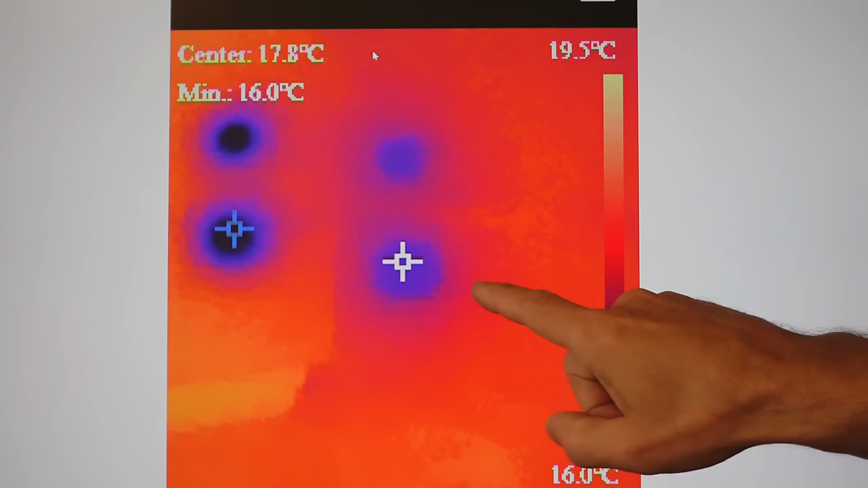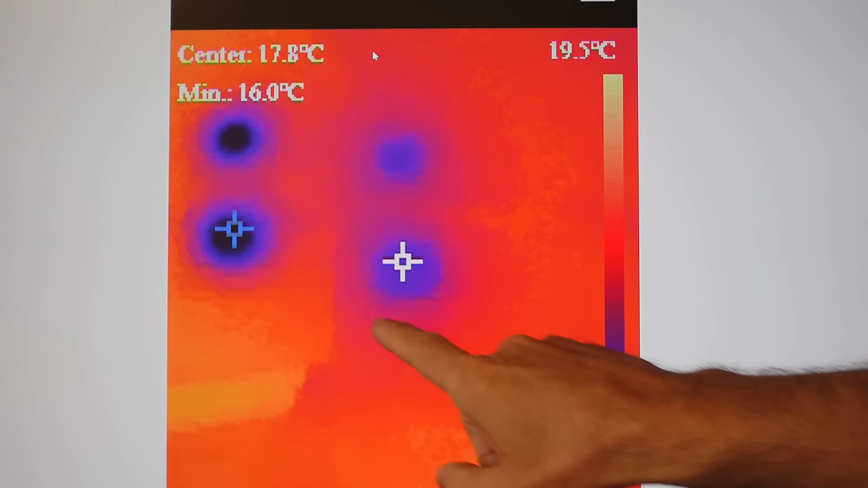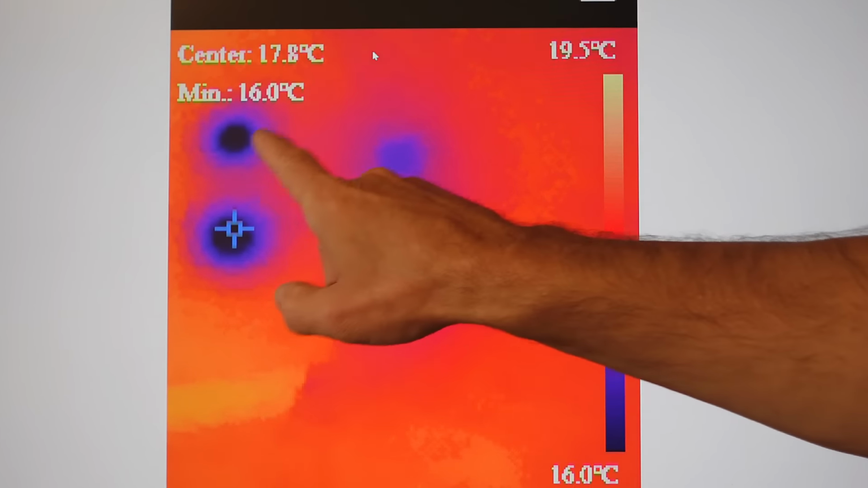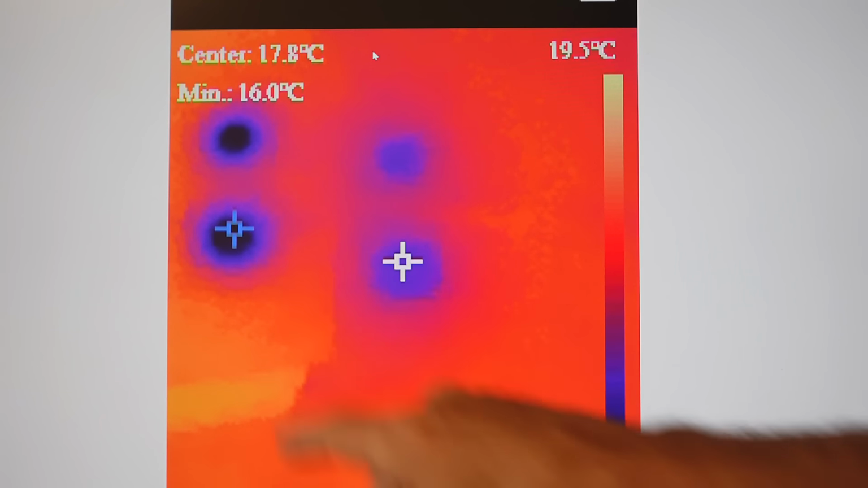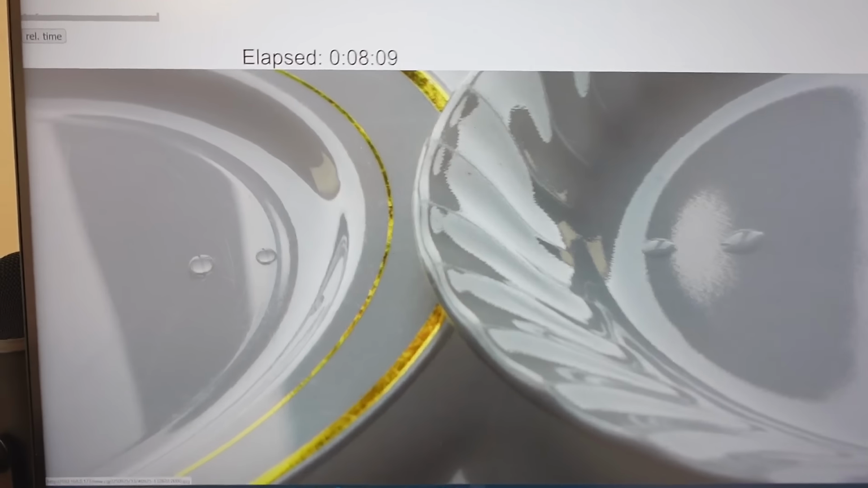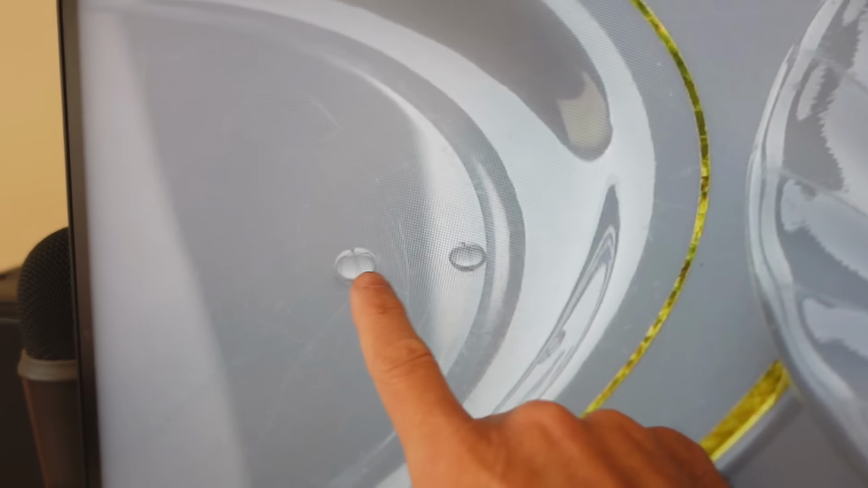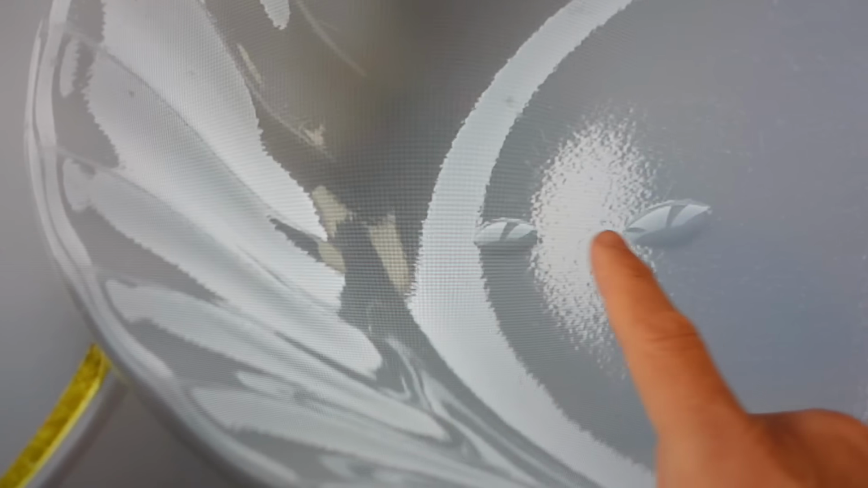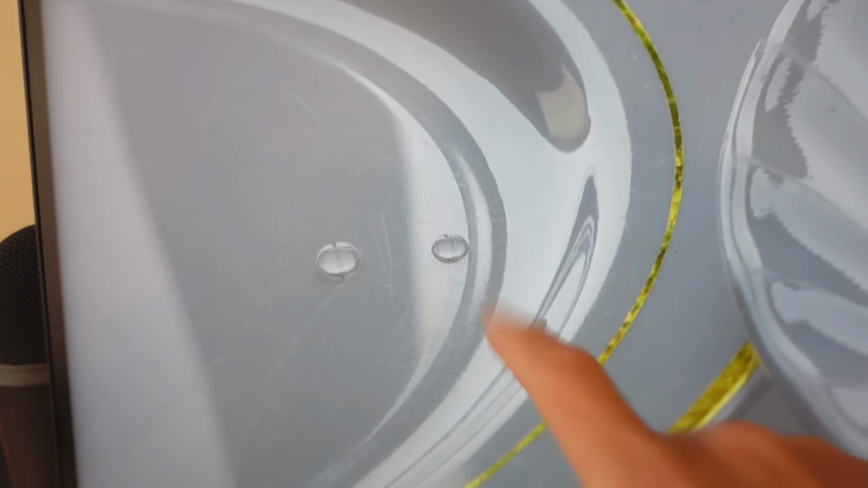And you can even see on here the area around the drops on the ceramic dish are cooler because heat is conducted to the drop, whereas on the plastic, the temperature gradient is much steeper. But there's more to it than that because on the plastic dish, the drops kind of form a bead, and on the ceramic, they kind of flatten out because the water is attracted to the ceramic, not so much to the plastic, which is more hydrophobic.